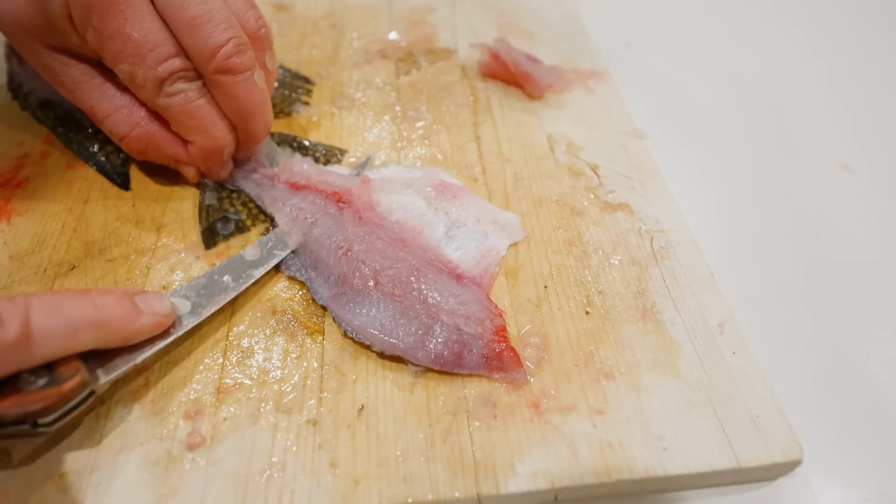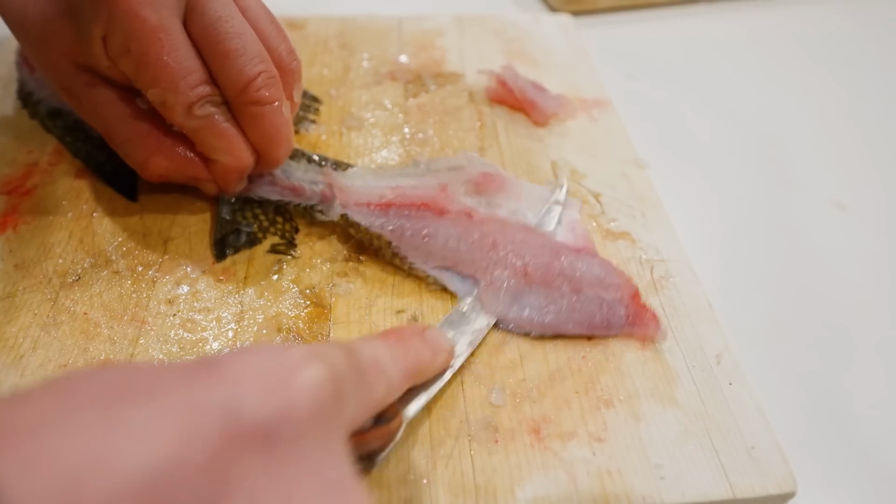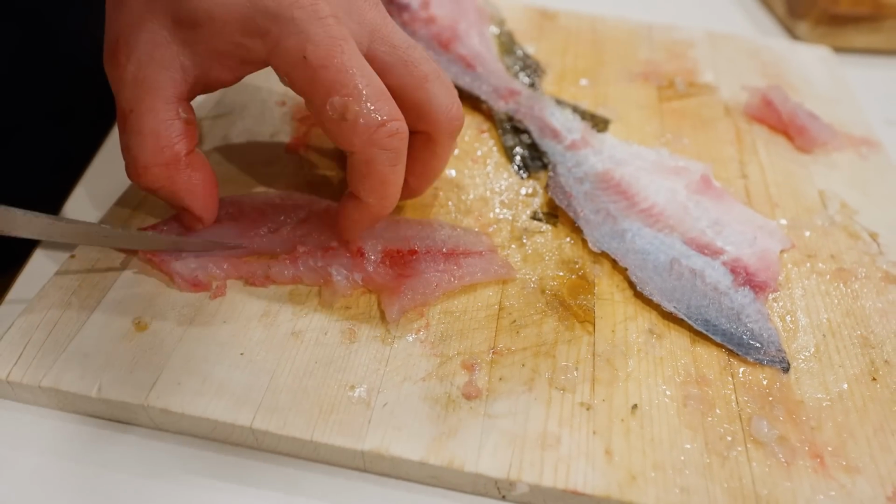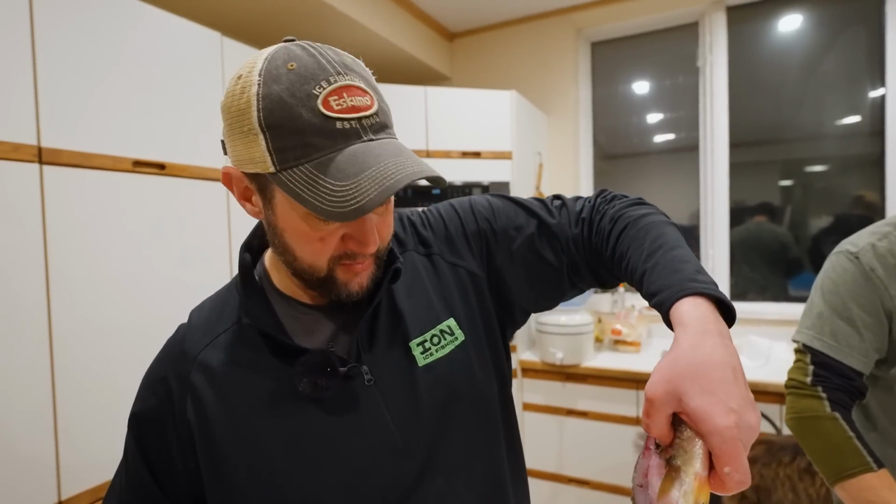And it's nice, this knife has a little bit of flex in it, so it's nice to kind of push the knife down. I can feel there's a little bit of the lateral line left. We're gonna have some kids eating tonight, so we'll just get those all out. Just like that. Super easy. Works with walleye, perch, bluegill.